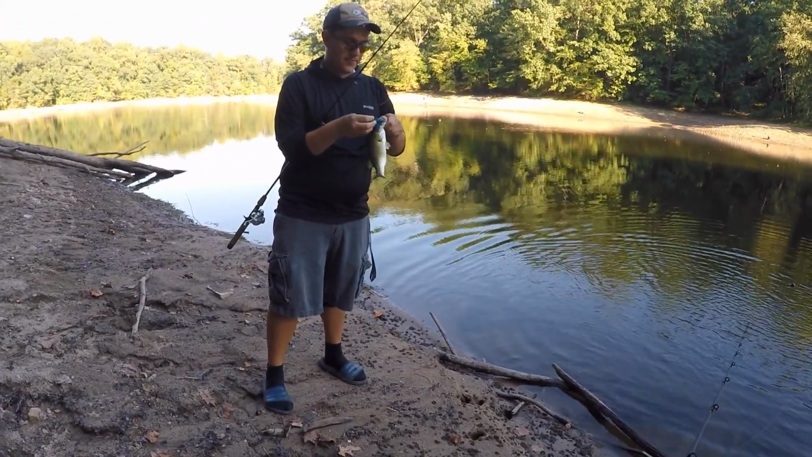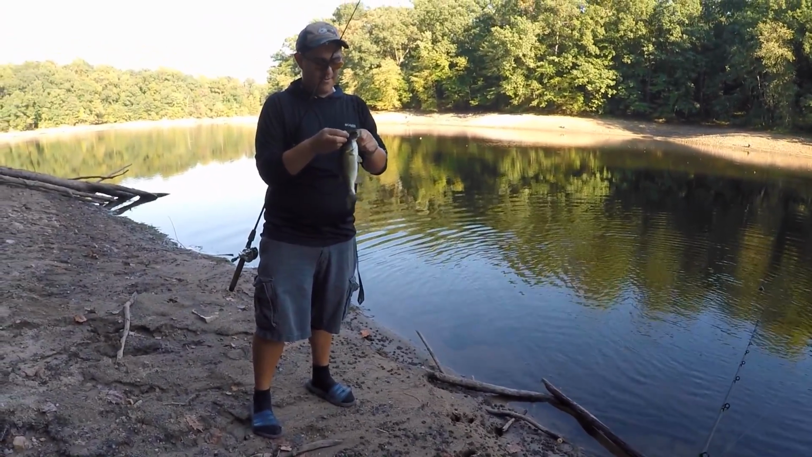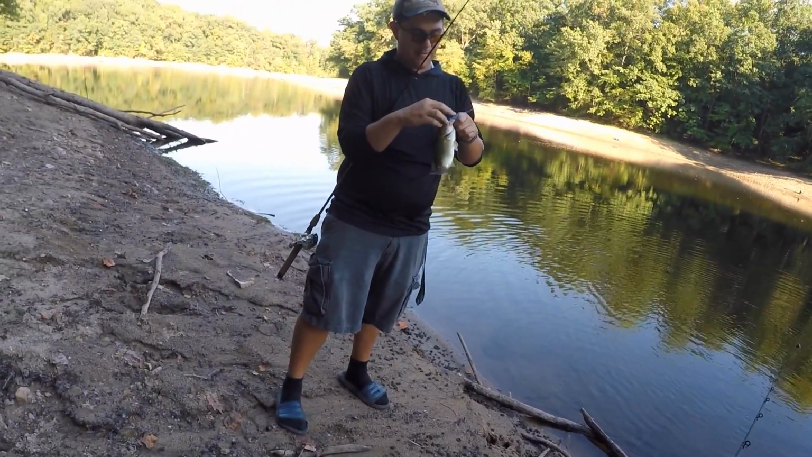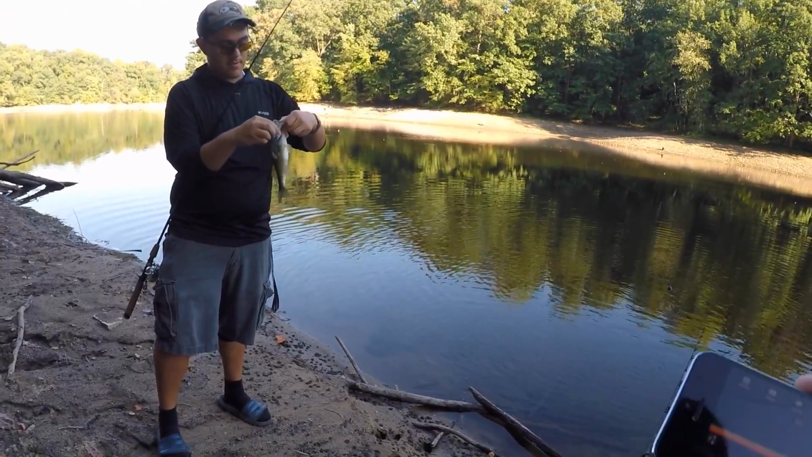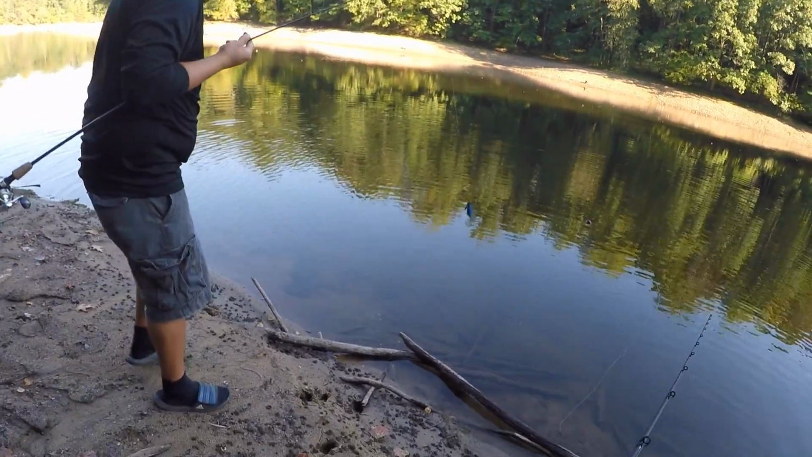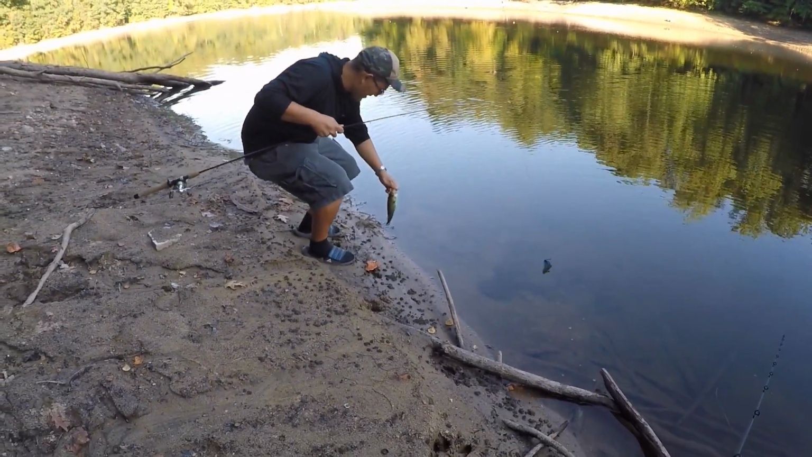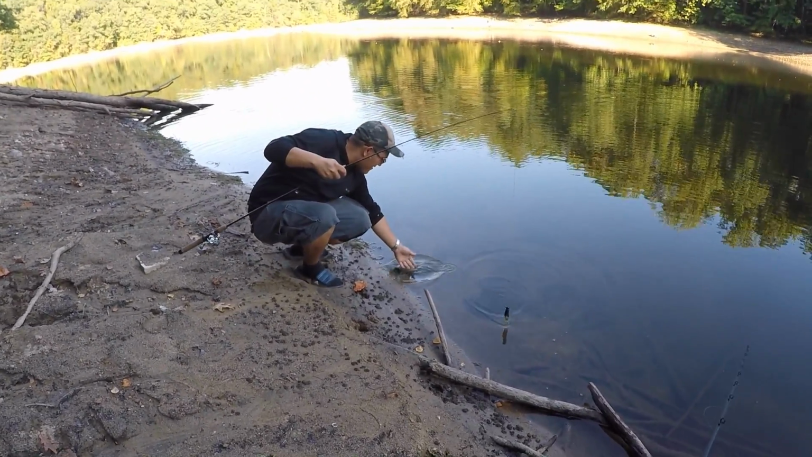Now the Deeper, that's what I'm talking about, man. I love that. That's awesome. He's dragging the football jig under it. Boom. Classic. Tiny, but you know what? A fish is a fish. It's a great tool though.